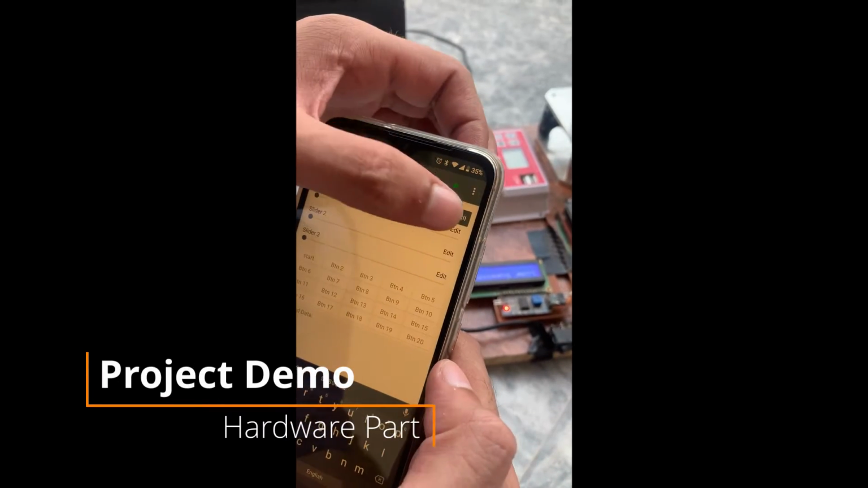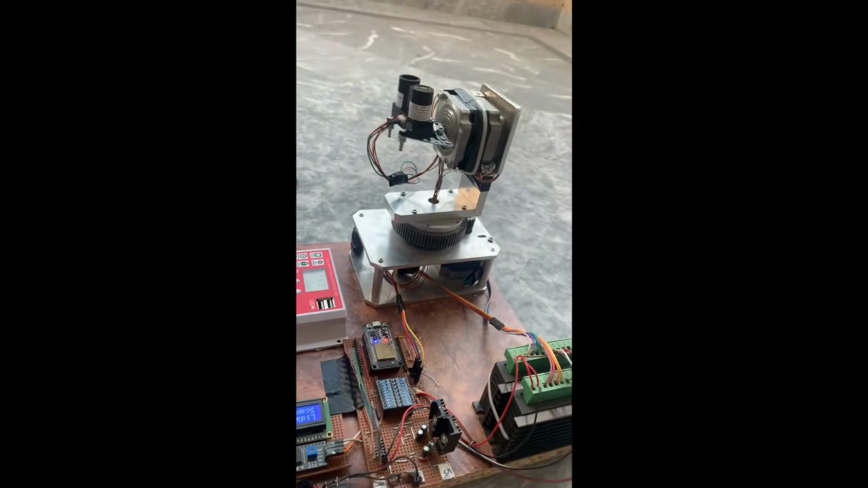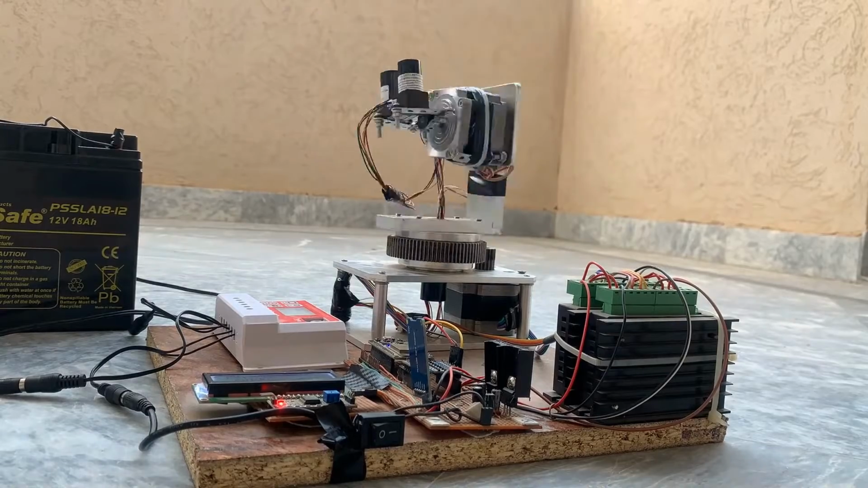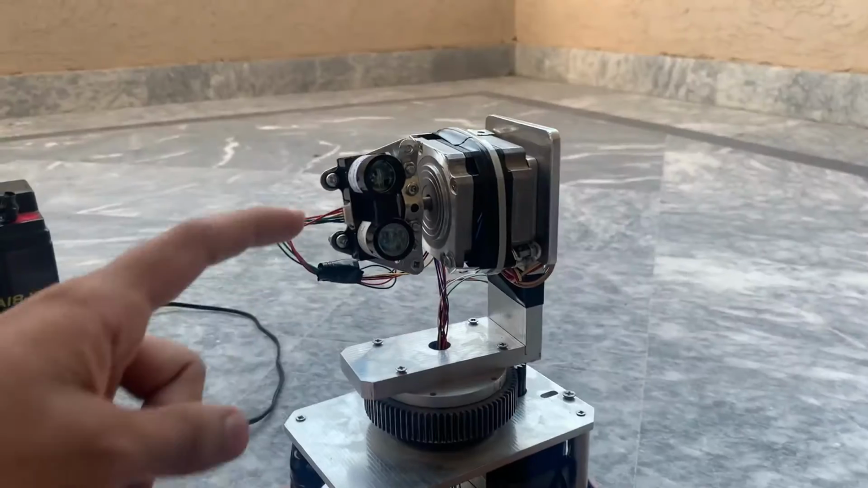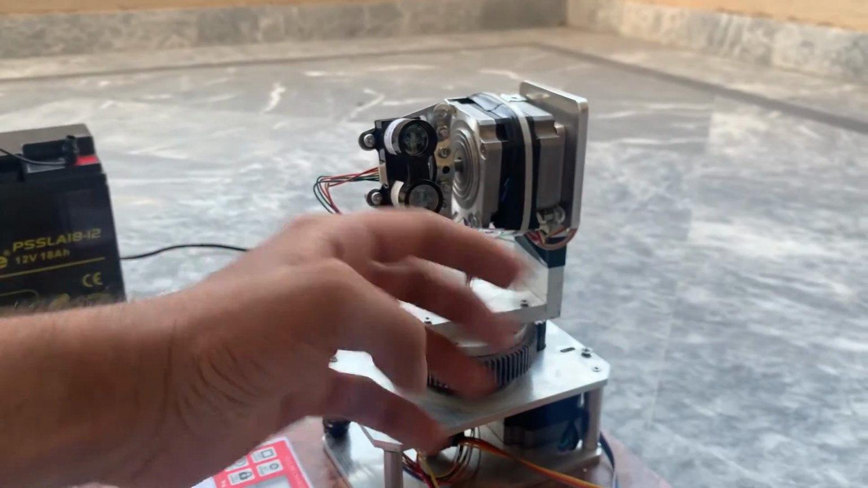Our project was about the three-dimensional mapping of any environment for dimension calculation of that environment and for game development. For this purpose, we have to scan the environment. For this scanning, we used a LiDAR sensor, which will return the distance of the object in front of its sensor